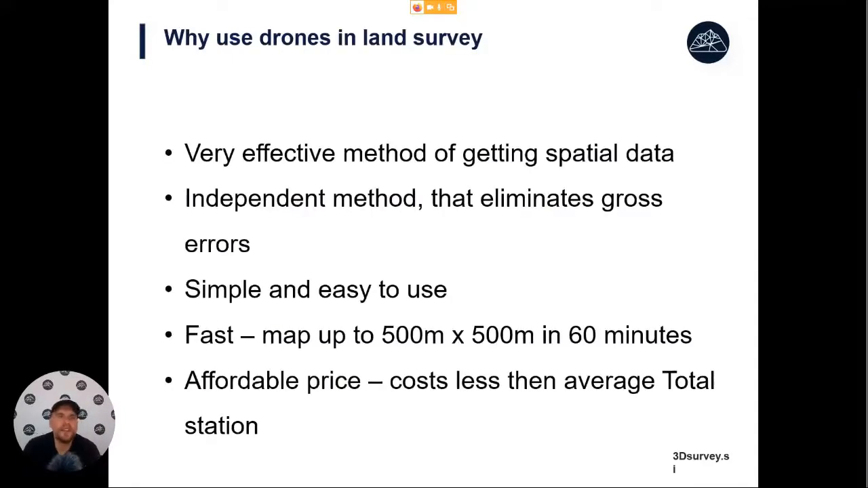Okay, let's have a look at some bullet points of why to use drones in land survey. They are proving to be a very effective method of getting spatial data, which is what we land surveyors do. They are also an independent method.